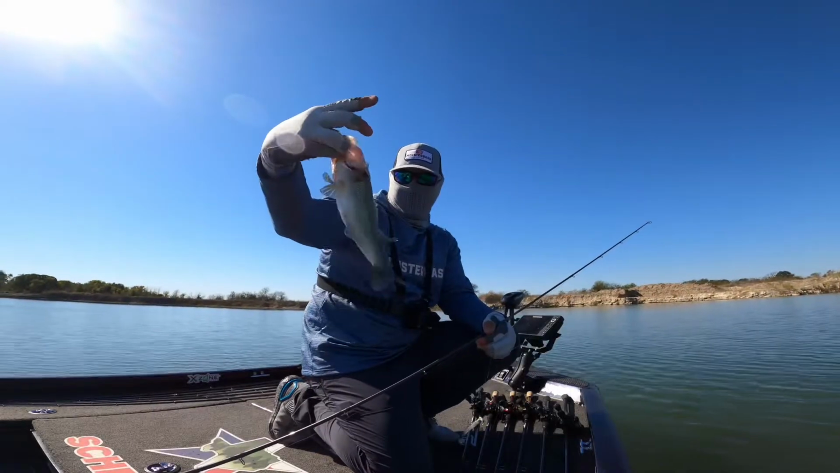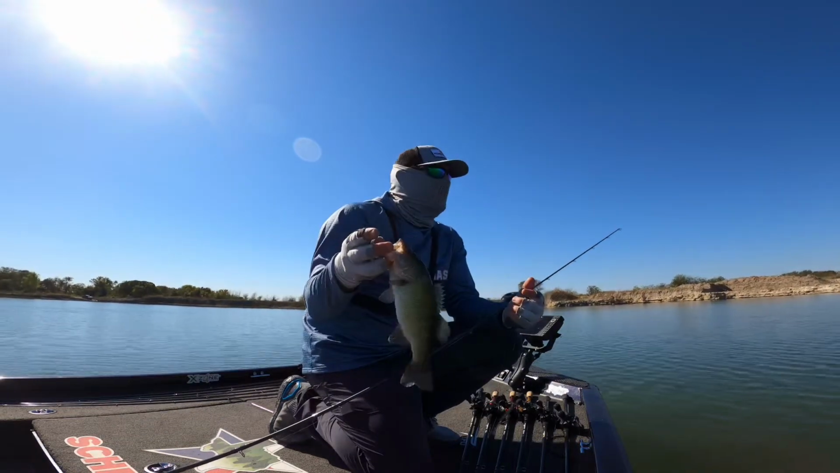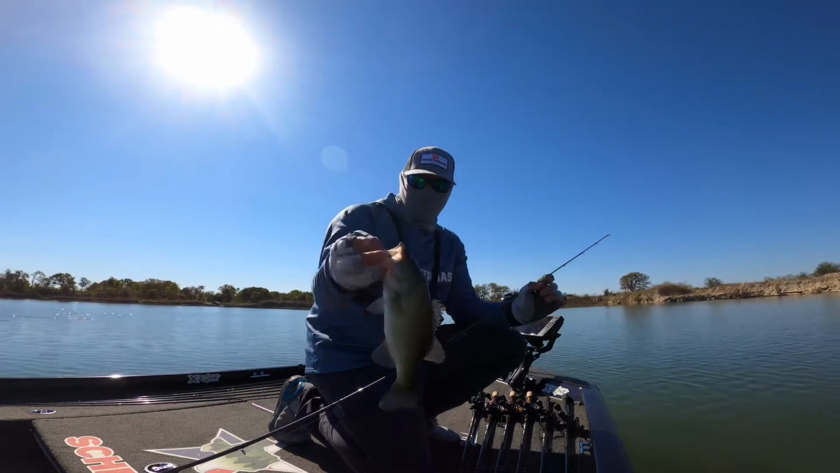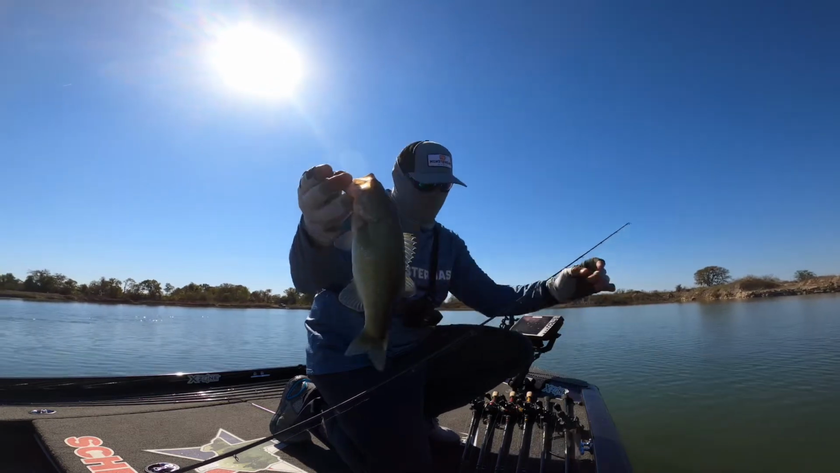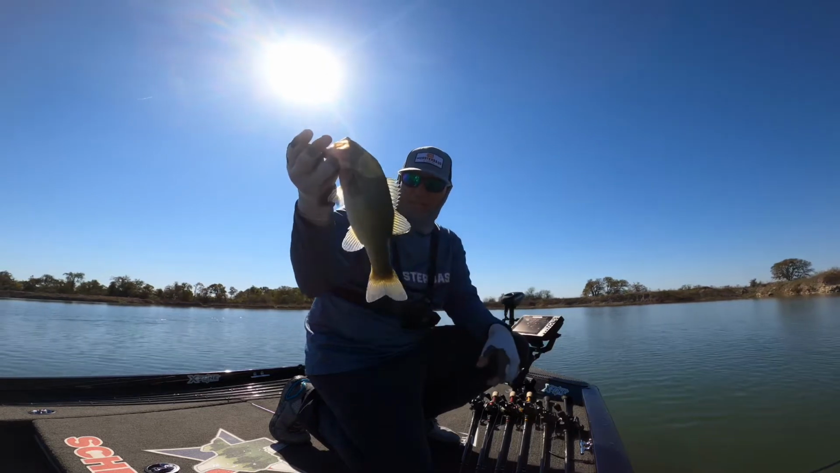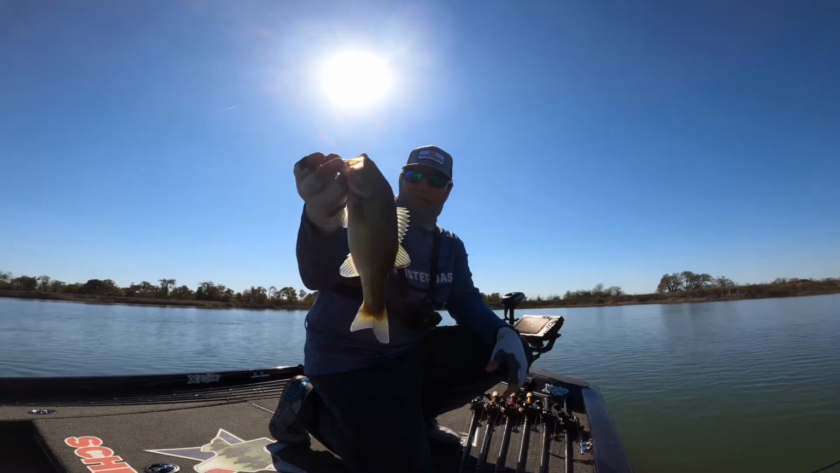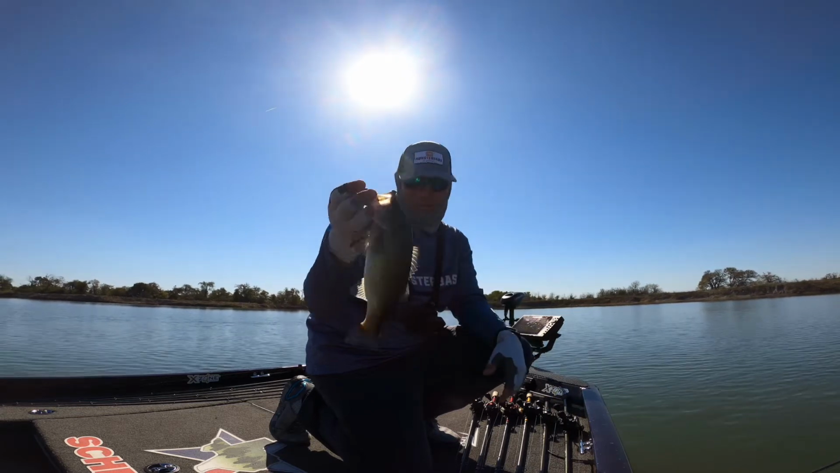All right, guys, little one this morning on the underspin. It's been a tough morning so far, but I finally kind of downsized, went with something flashy with a little bit of wind now, and hopefully the bite's gonna pick up. These fish are cold. We've had a cold front come through in Dallas the last couple of days, and I think it's really messed up these fish. Cold front preceded by a ton of wind, but that's a decent little largemouth. Let's see if we can catch some more now that we hopefully have figured out a pattern here.